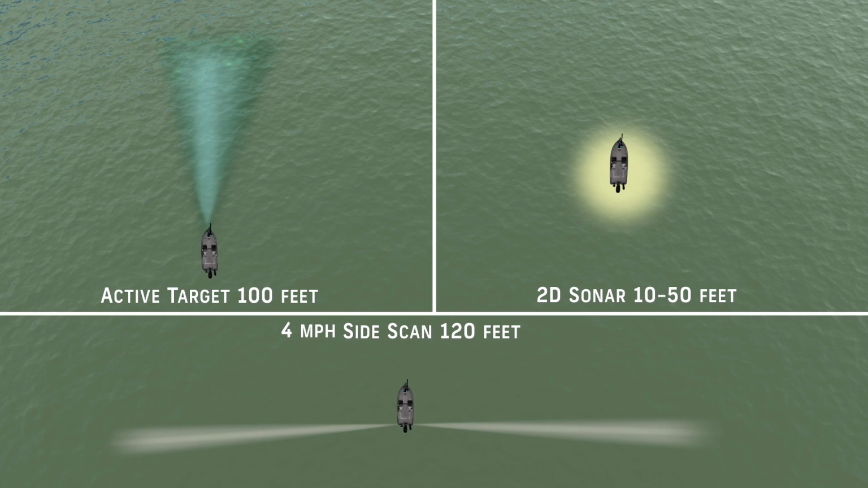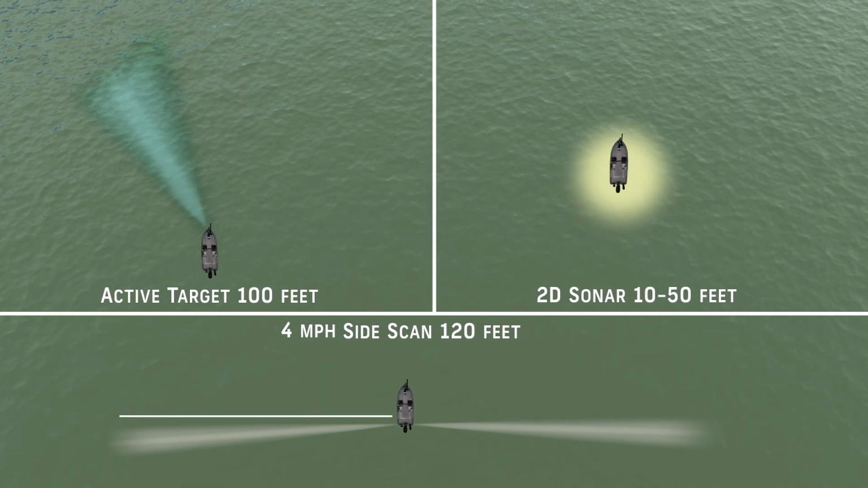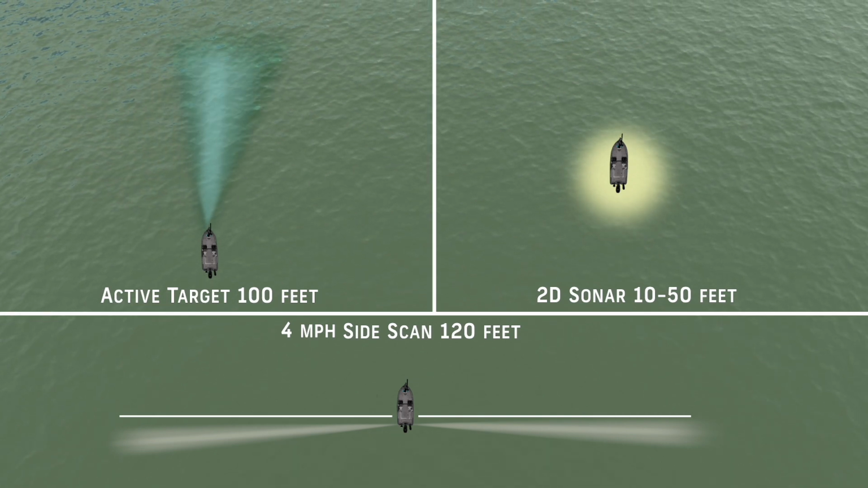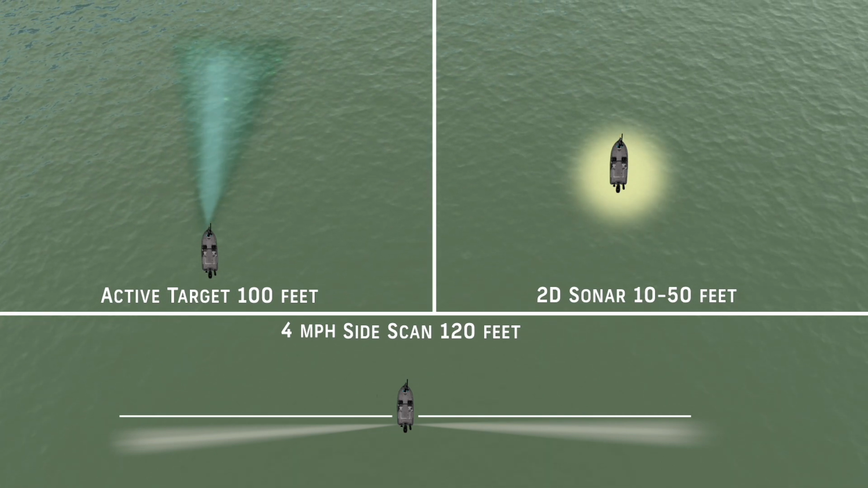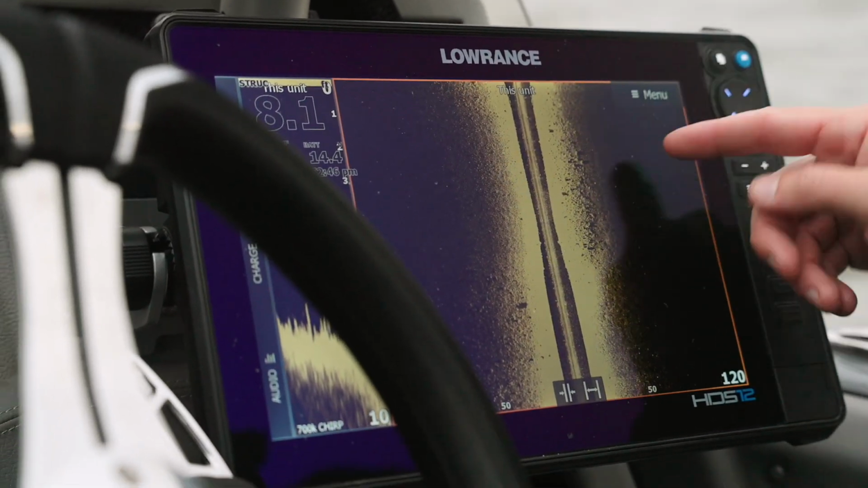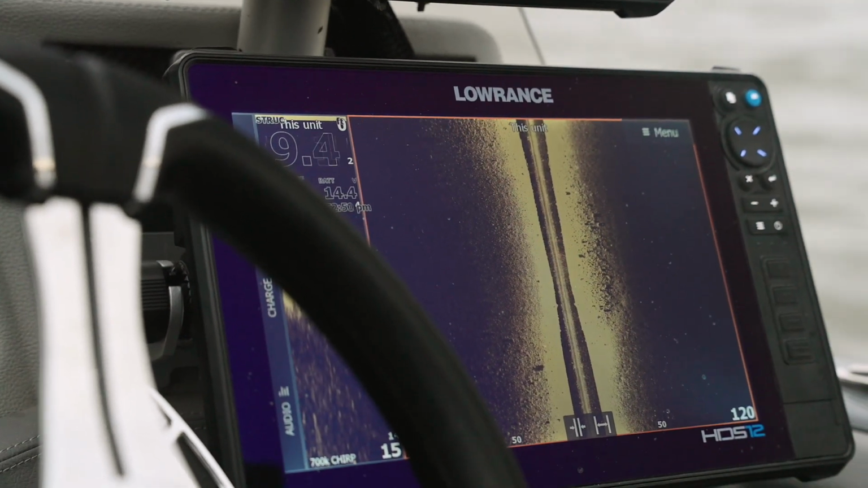I'm idling at almost 4 miles an hour here, covering 120 feet to my right and 120 feet to my left, and what I'm doing is just going along an edge right now, looking for life. In this particular flat mud bottom on this side of this break line, if there's any life out there, just get me in the area where I know there's some life or some fish.